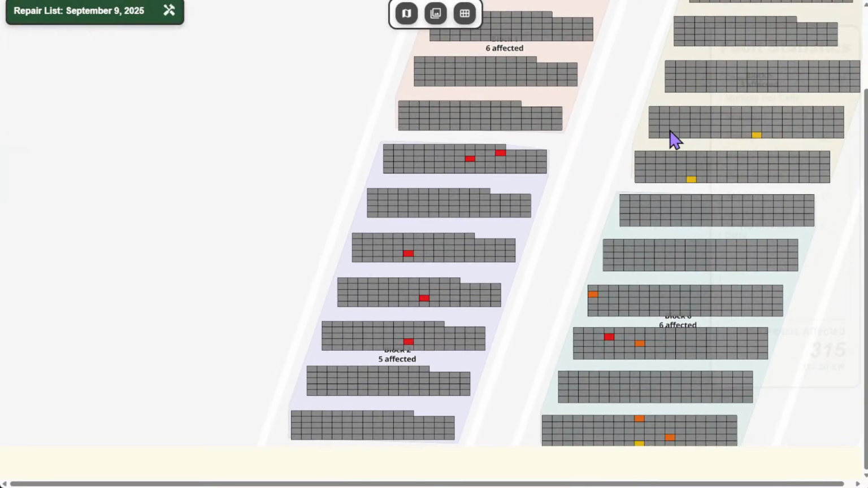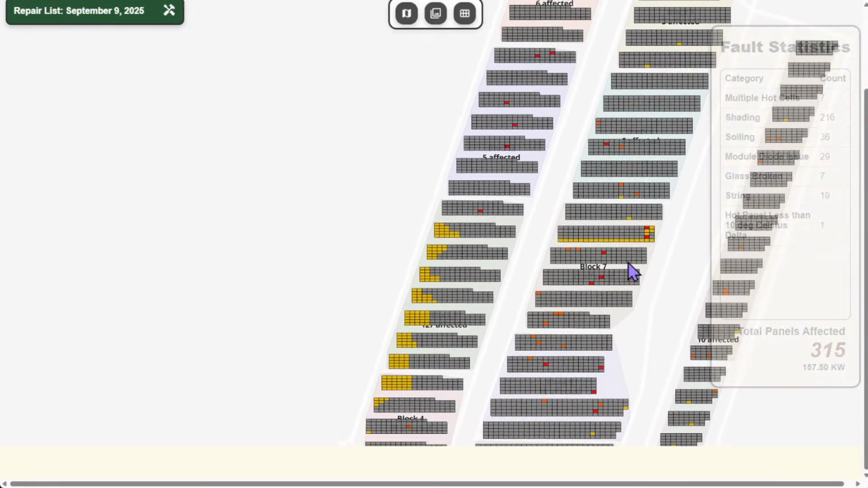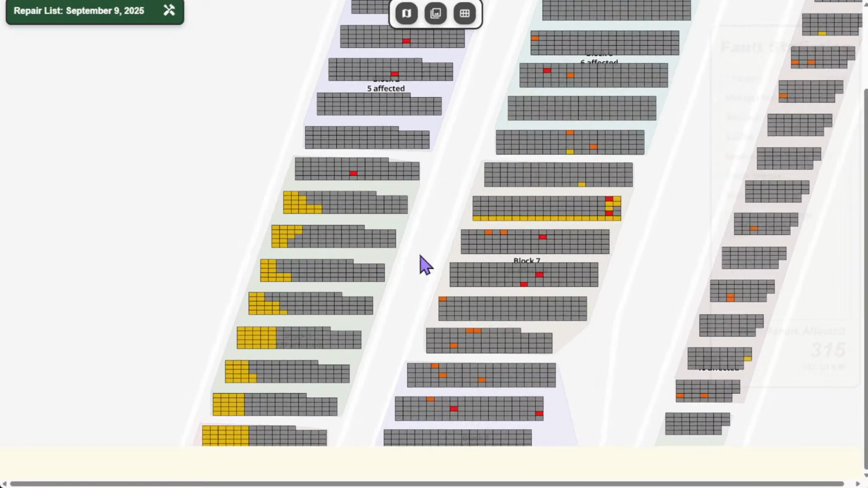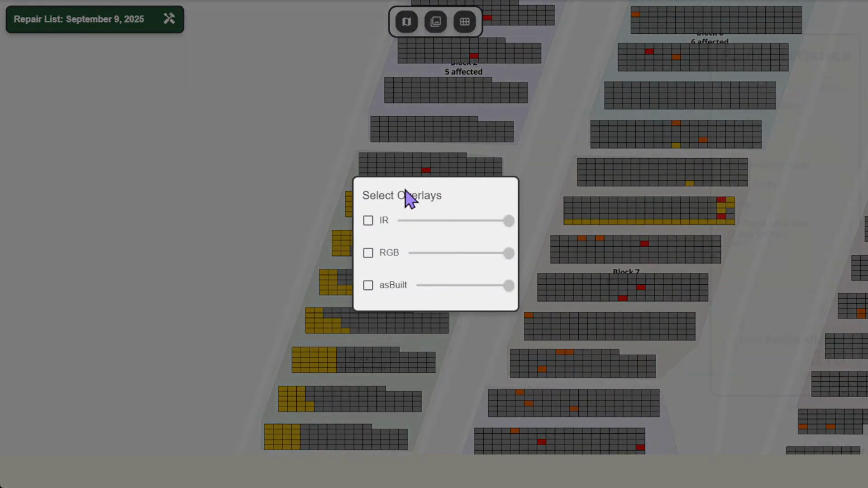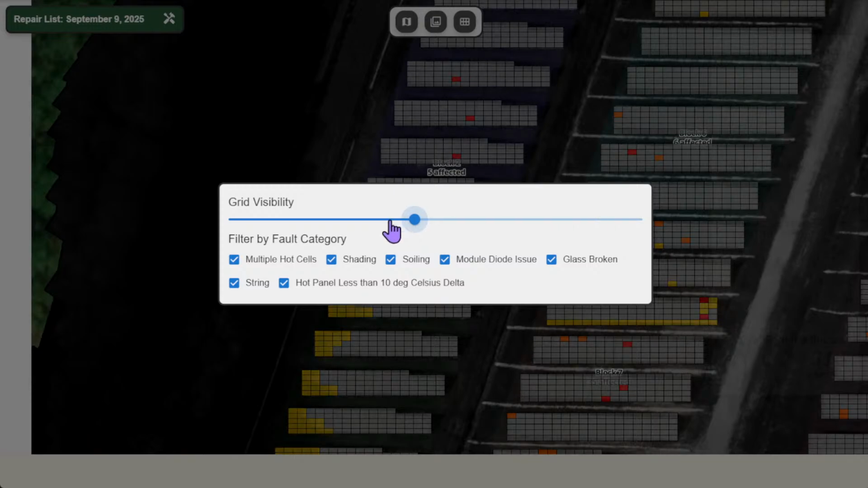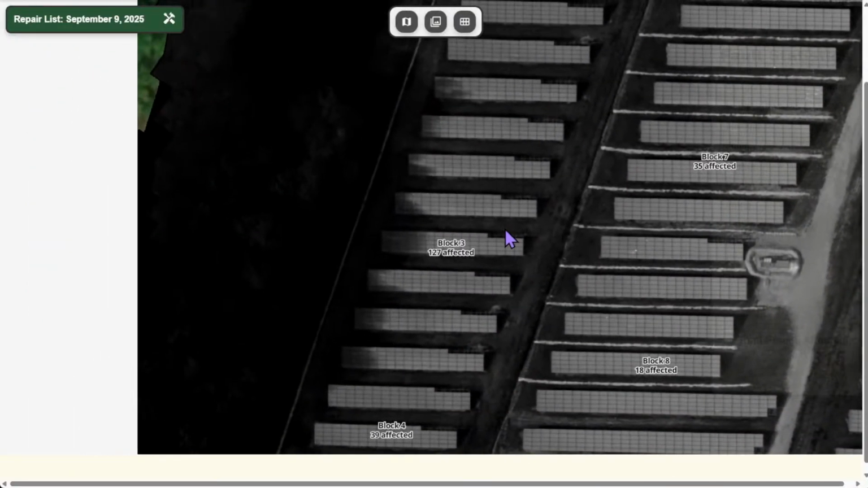Now, digital polygons are great. I'm sure that say you're someone that manages a site, you already know what's going on, but how do you verify that the panels are actually non-functional? So we're able to actually provide a site overlay of the actual images. If you click on the overlay right here, let's say infrared, and I'll just lower the opacity here of the grid, you'll see the actual images that were taken on, say, that inspection date.